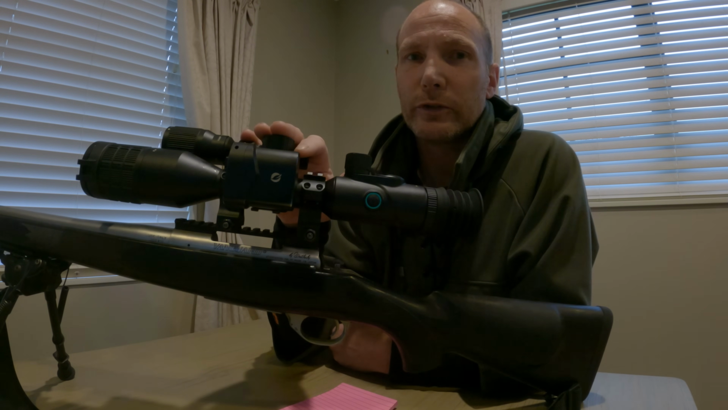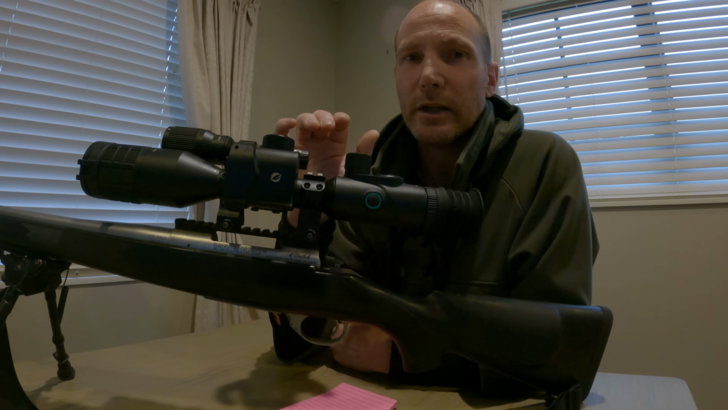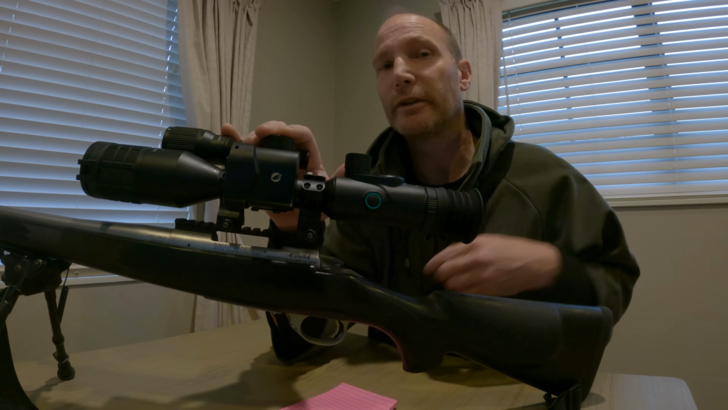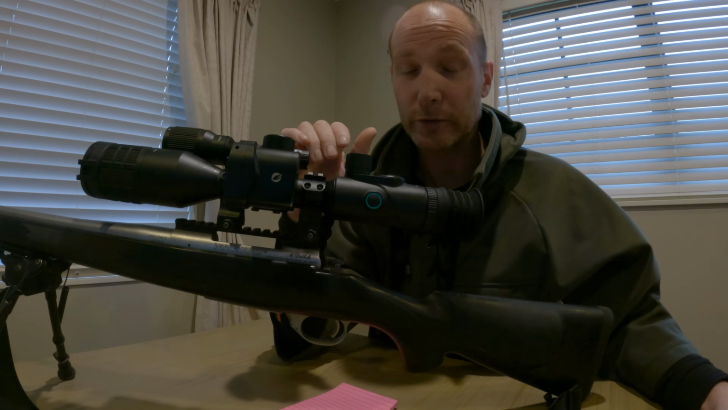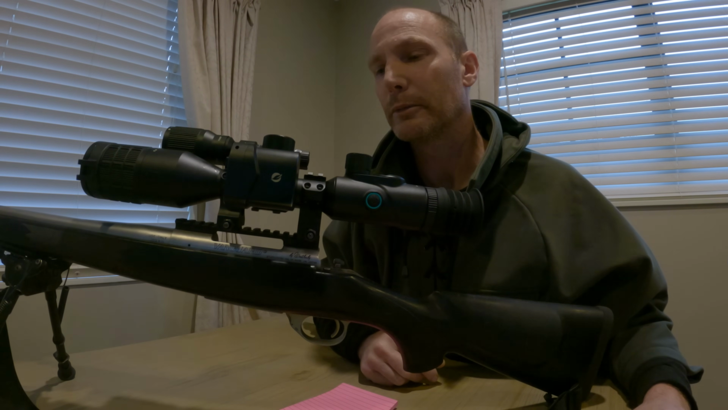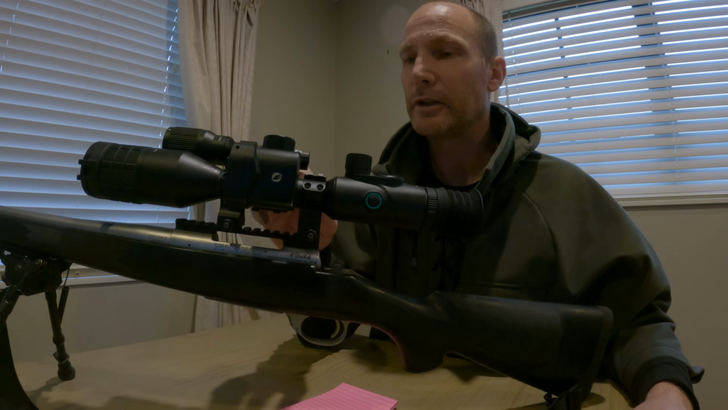But this one, the first time I took it out, just with the one battery here, one battery in here, I left it on, completely on, not even in standby mode, for 7 hours while I was out the whole night pretty much, and I didn't use up all the battery, which I was quite surprised. And I ordered these other batteries anyway, so I'll just have them as backups. But easy to charge up, easy to use.